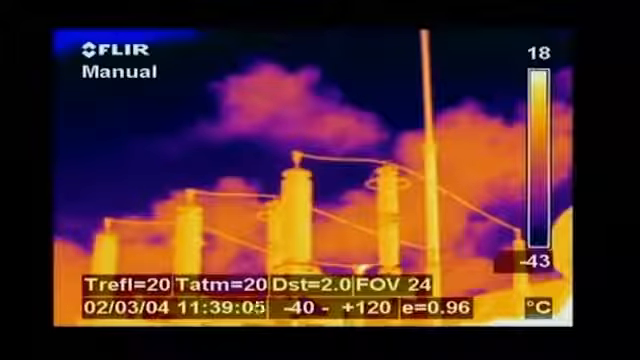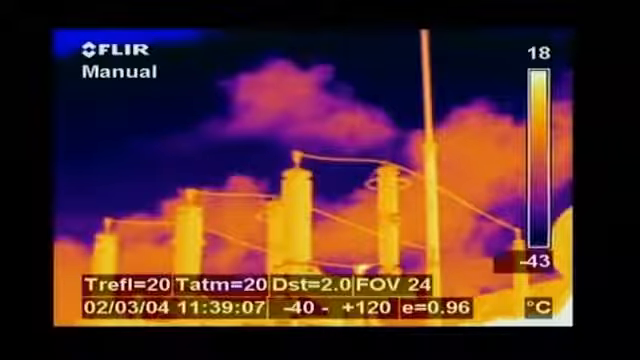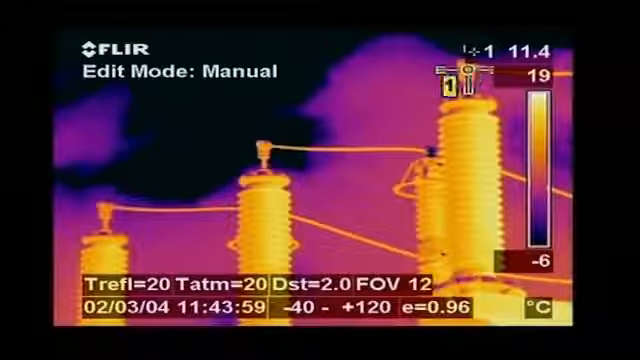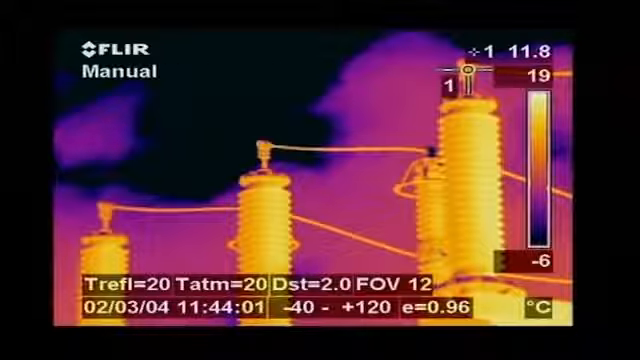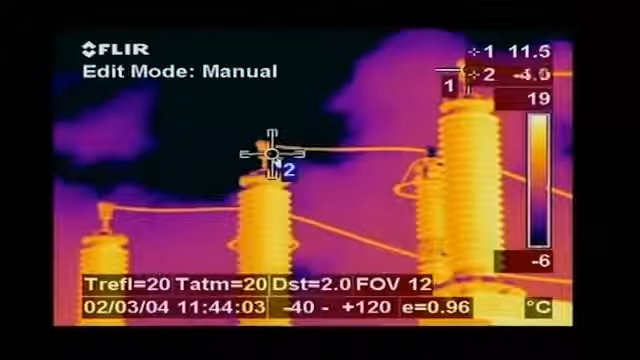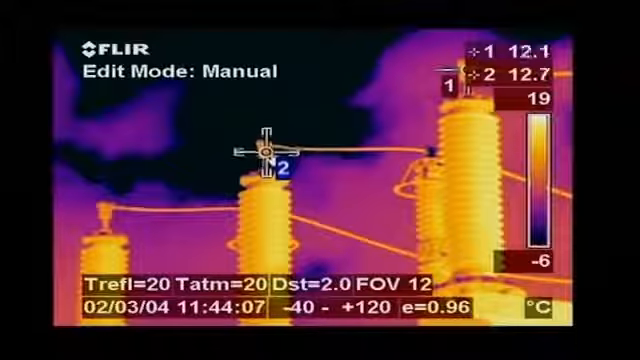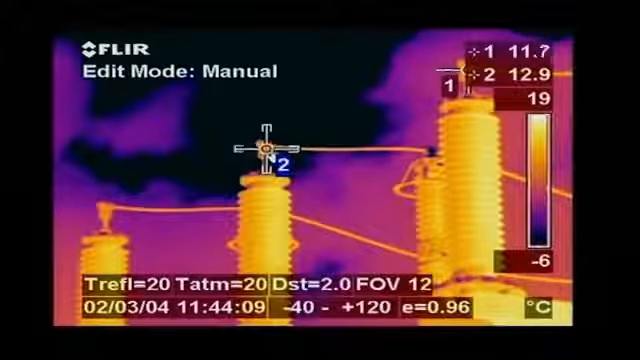Power transformers are often checked with thermal imaging cameras. Temperatures of the cooling fins and the high voltage connections can be compared so that if necessary, corrective action can be taken before real problems occur. Also, high voltage power lines can be inspected with a thermal imaging camera.